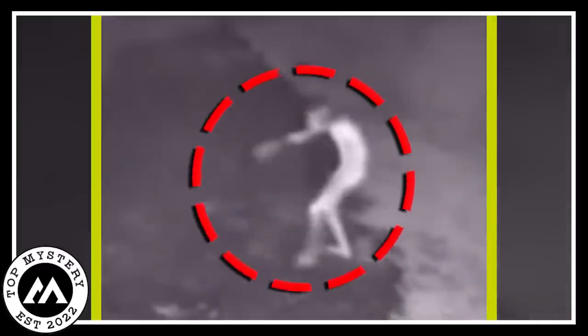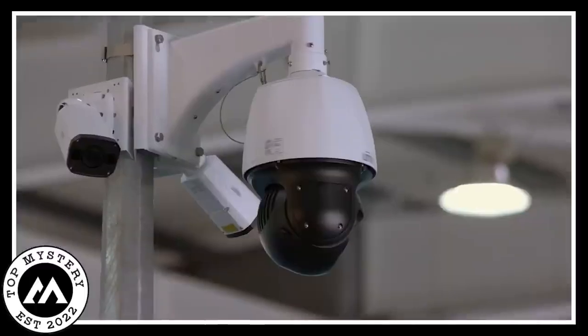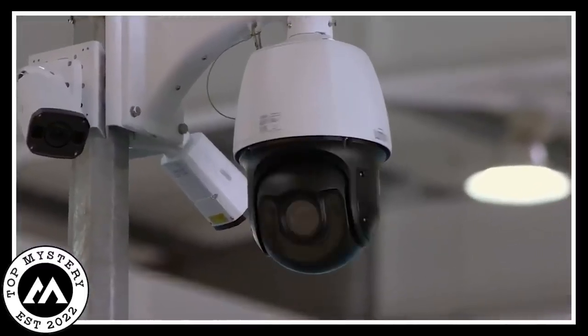In the video, you could see this odd shape that didn't make sense. A skinny, ghostly thing moving oddly on the road. It made the digital recording feel creepy. This strange thing, called a skinwalker, moved in a way that didn't follow our normal rules.